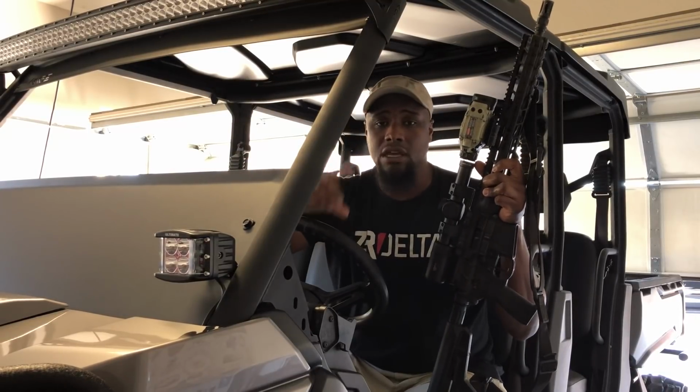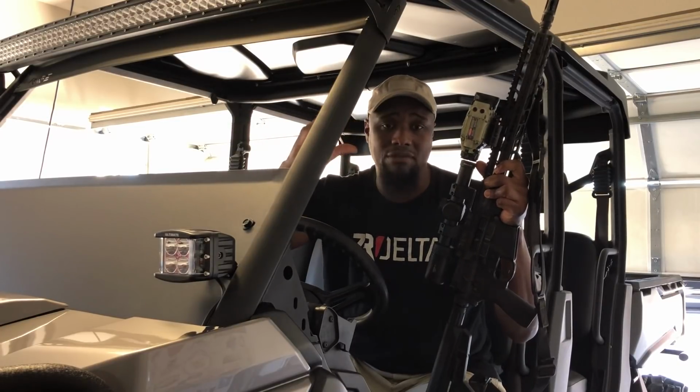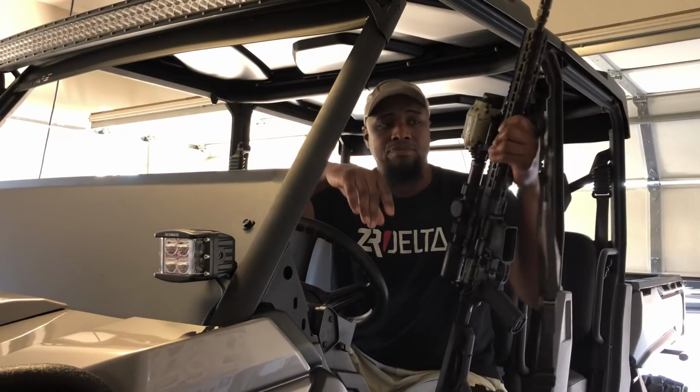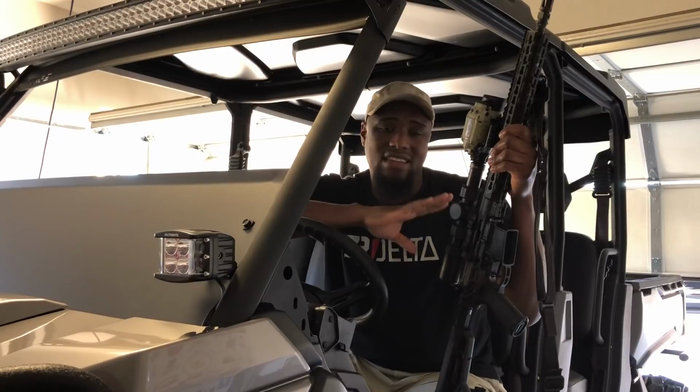I got the pigs over here. I have my night vision. I'll start stalking. Once I get in position, I will flip the night vision up, pull the thermal up, boom, boom, pigs are dead. Another reason why I like to run these clip-ons, safety.